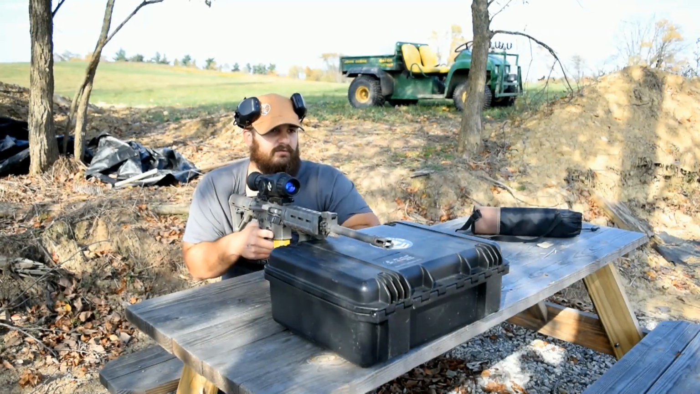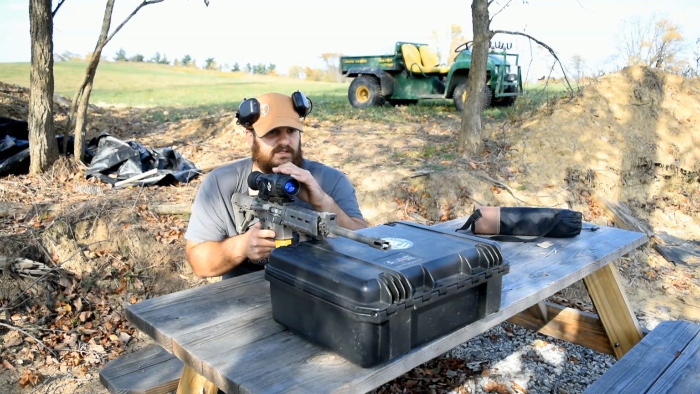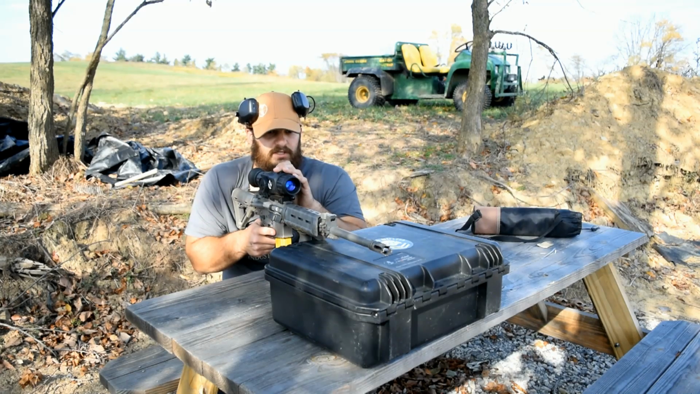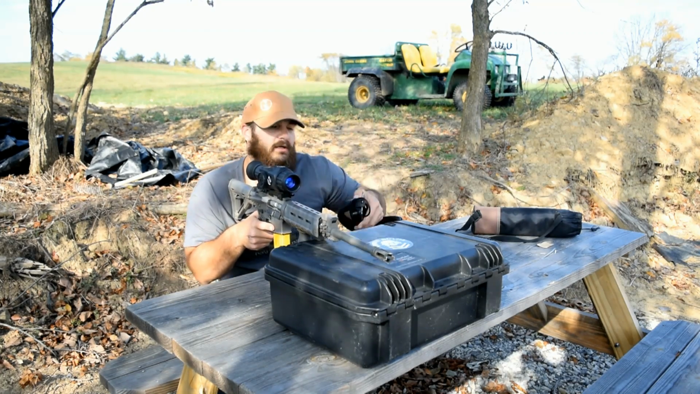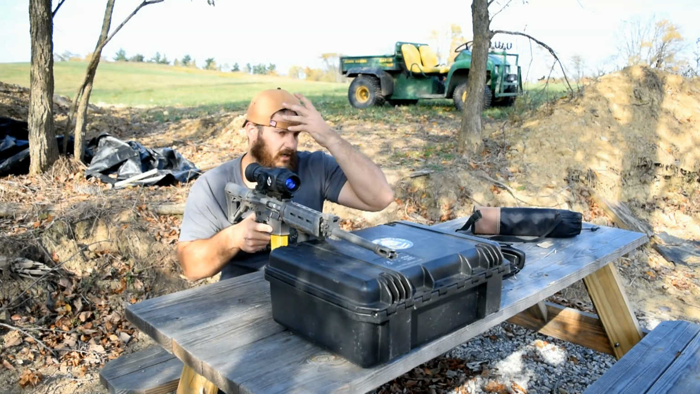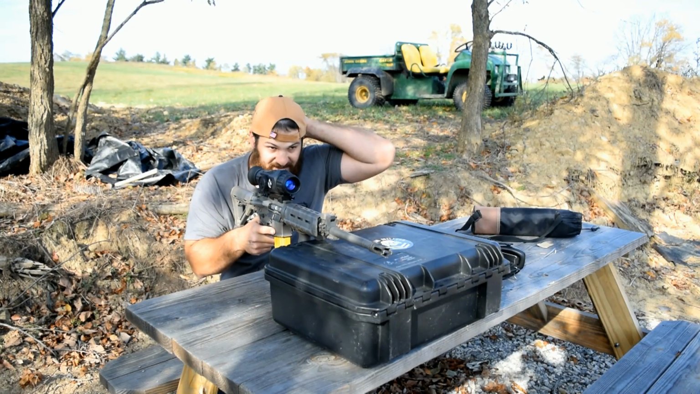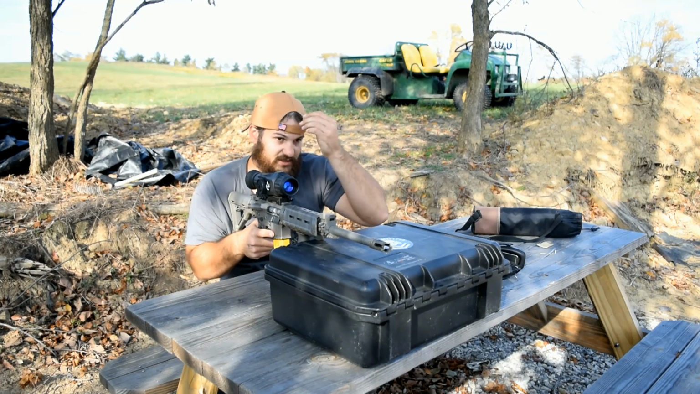So now it's on my standard rifle, and what we're going to do is talk a little bit about the user interface on this thing. Unfortunately, this thing will not allow me to record the interface itself. Ooh, that's annoying. But I will get some screenshots in here for you guys so you can see what I'm talking about.